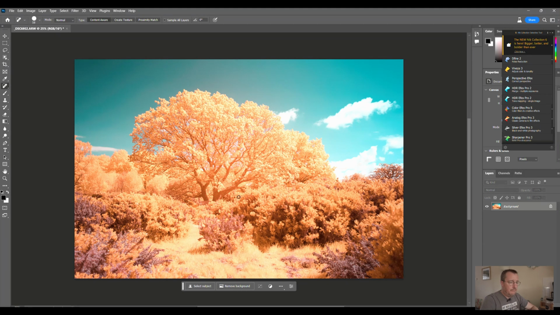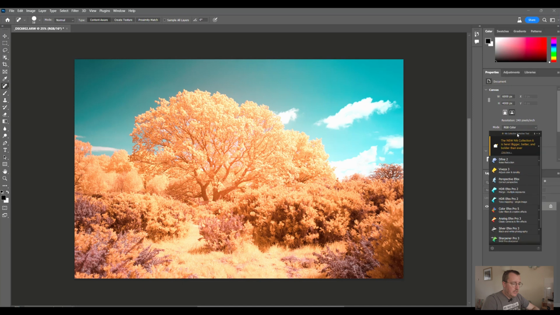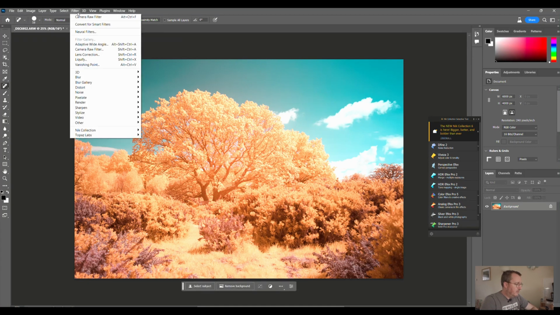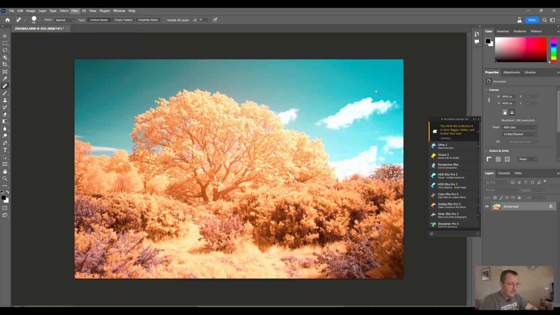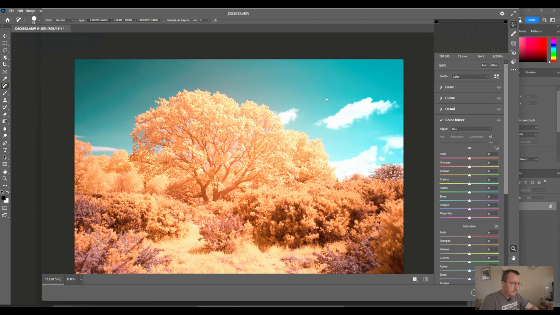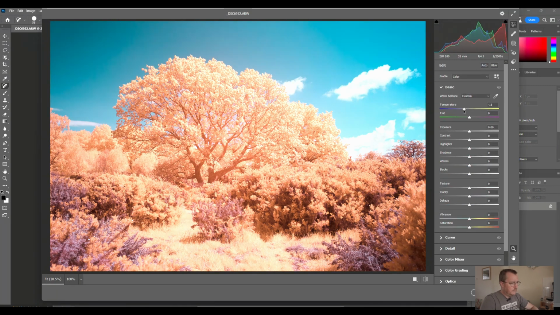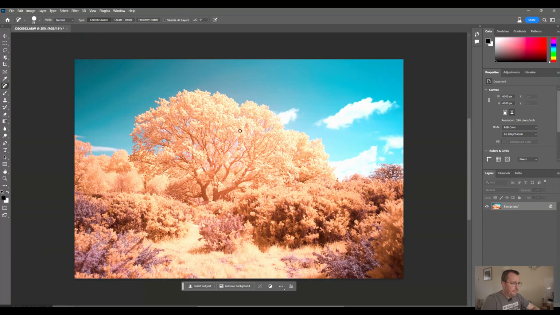So it's just showing how different types of plants are letting their colours come through a little bit more than they would have done with the 720. So let's just tweak the white balance to get the sky back to blue again. There we go. Okay, and we'll take that one back into Lightroom as well.